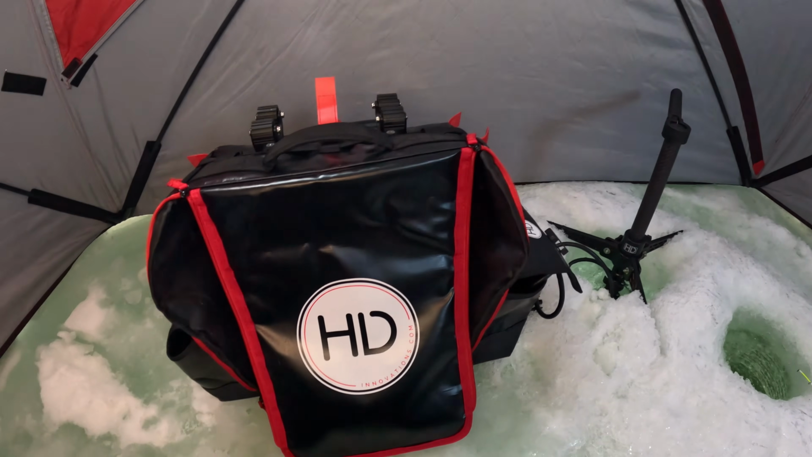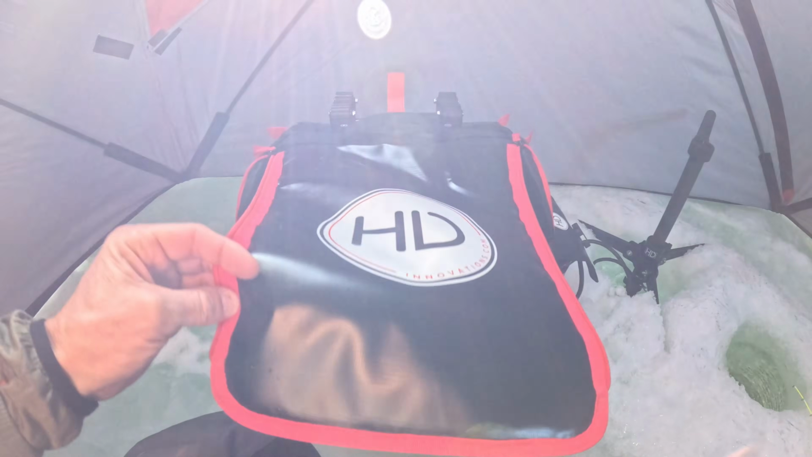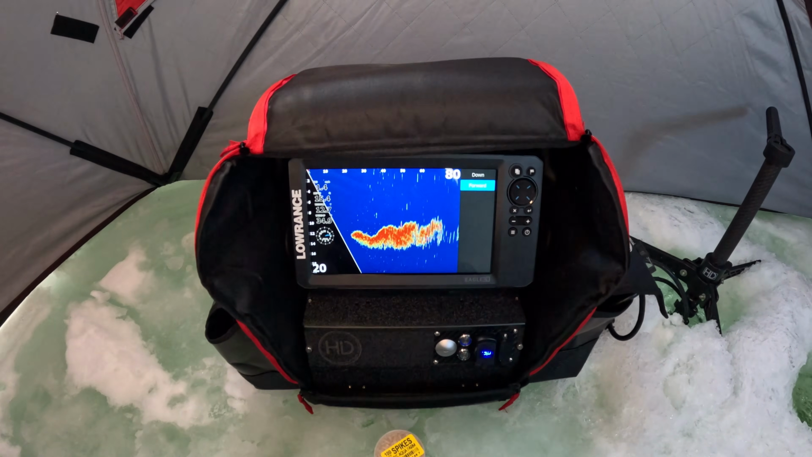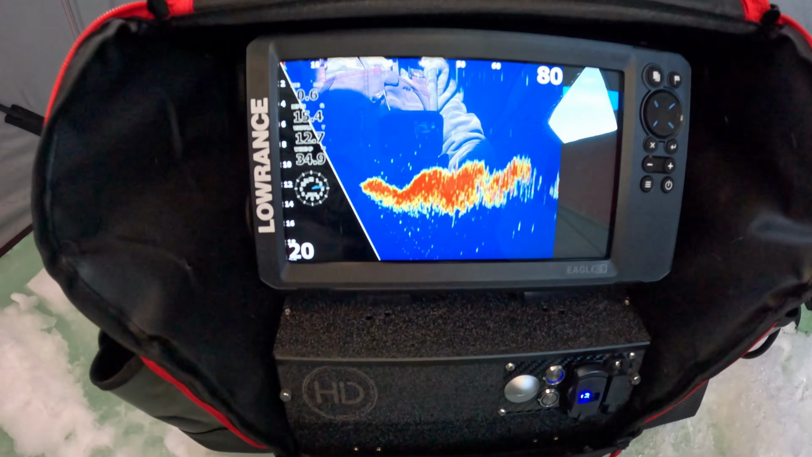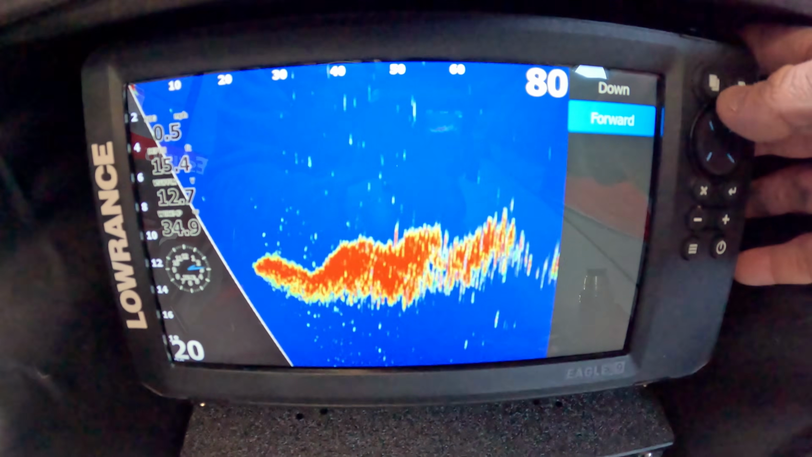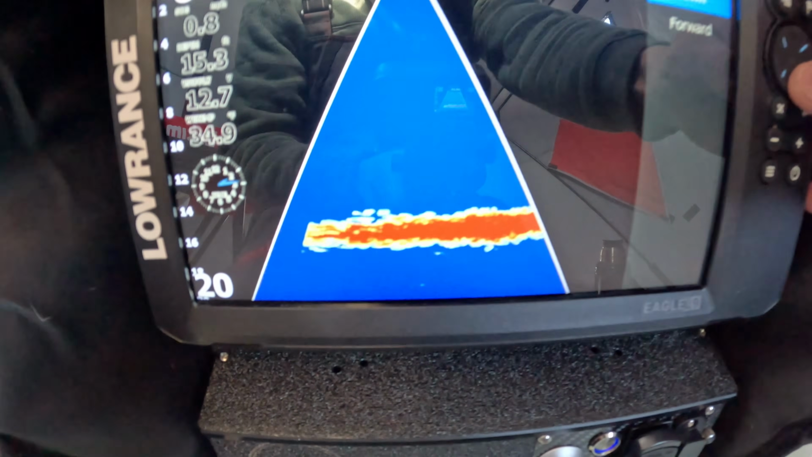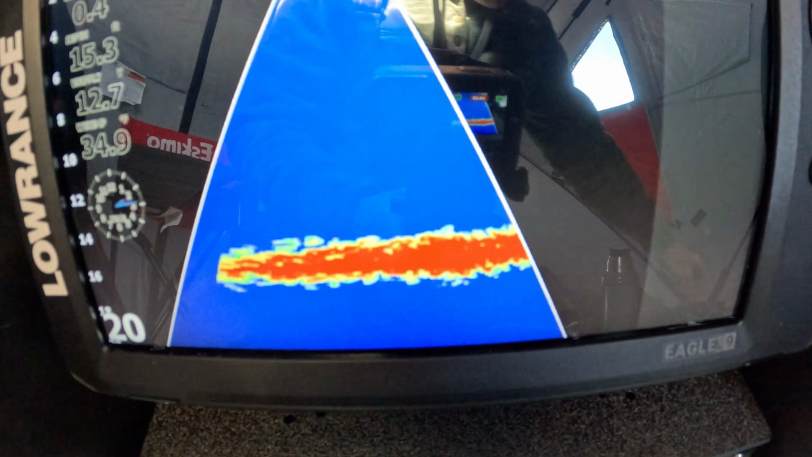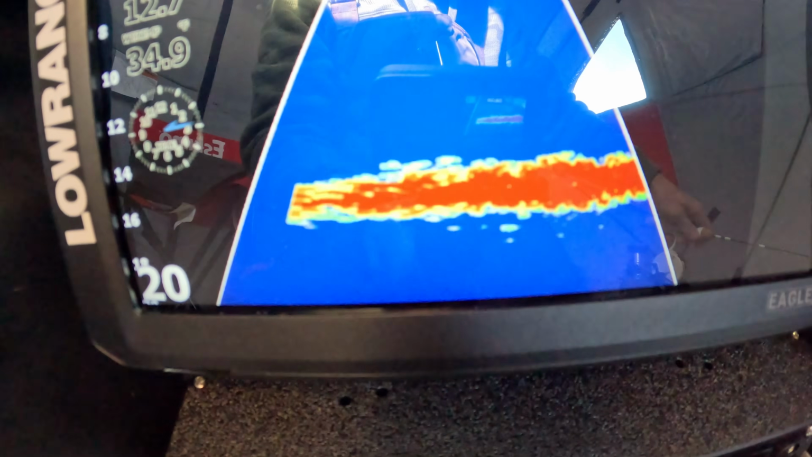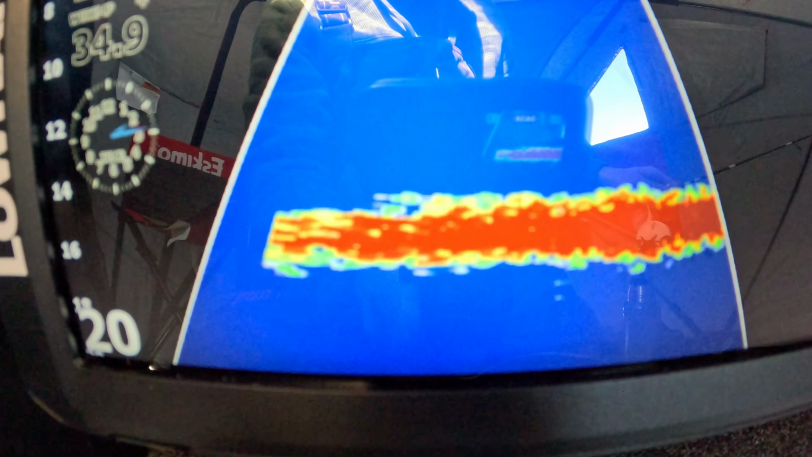But it's been cool. First time using it, definitely a little bit of a learning curve, but I've got everything else Lowrance, so it was pretty easy to figure out for the most part. It's super basic how these work. Basically you go forward and then you go down, click on down, and then that shows what you got going on down there. And then you can see the jig, you can kind of see that jig there.